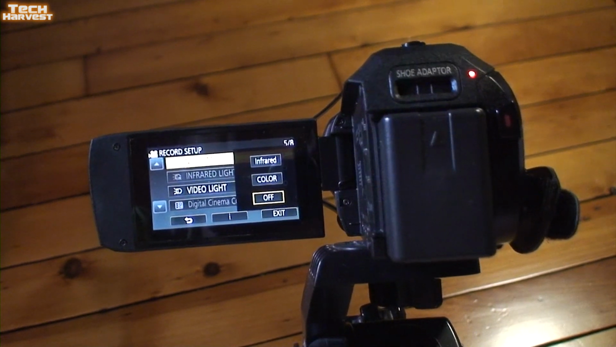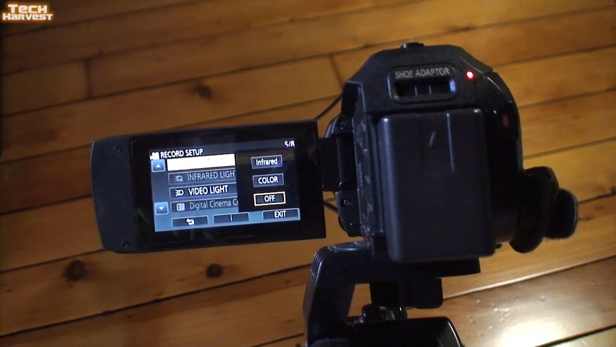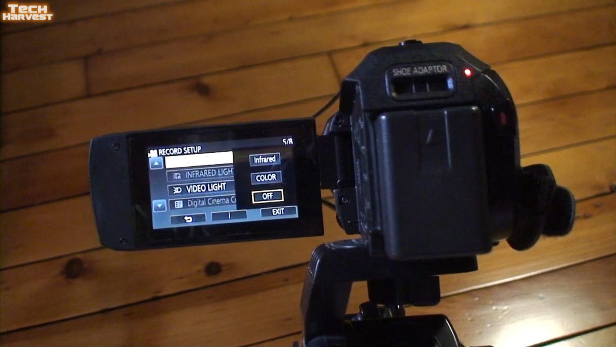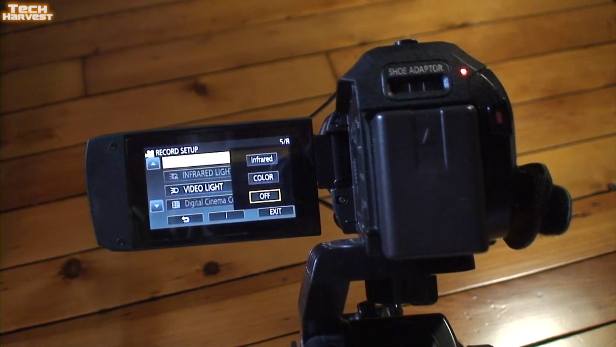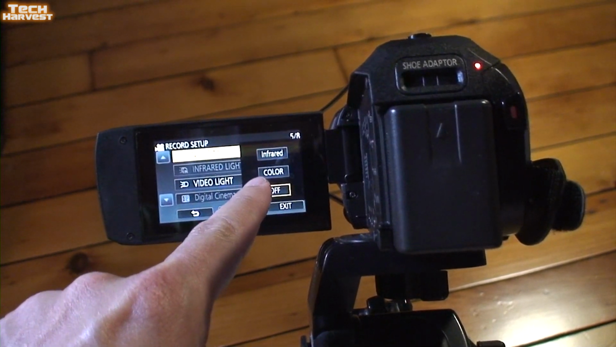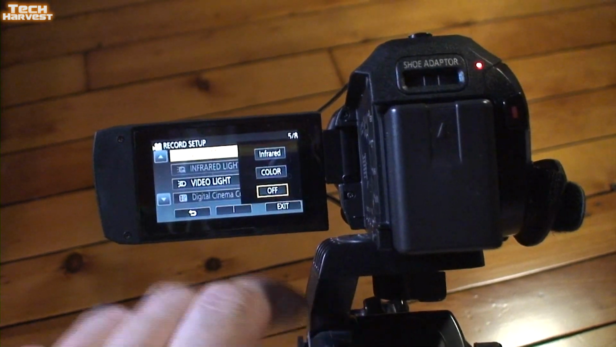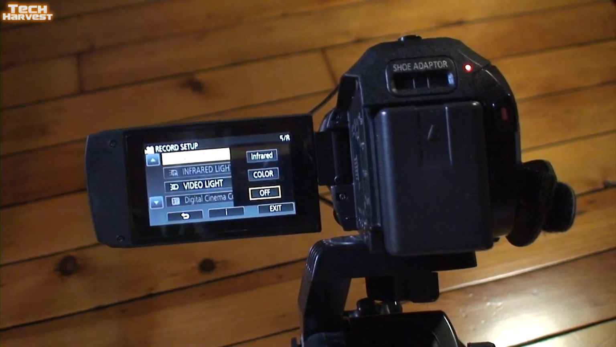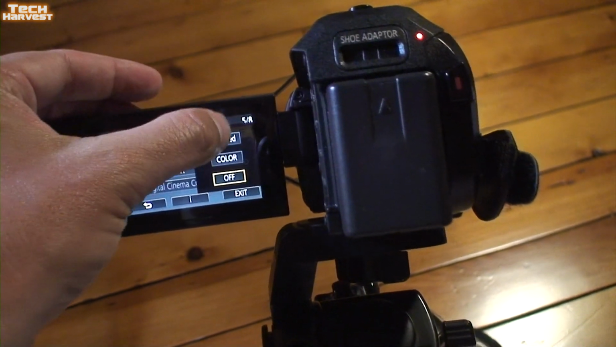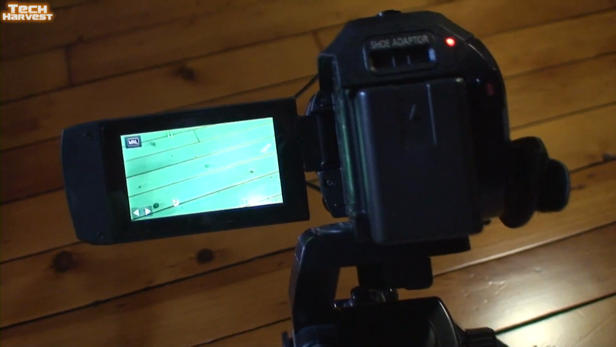Color is using the regular camera function, but just having a slower shutter speed so that it actually takes in as much light as possible. I'm not really going to do that in this video because I'm just going to do, like I said, the infrared, because I found that if you're going to use the color mode, you should have it on a tripod and not move it at all, because if you do move it, the end result video is not going to be that watchable. If you want to put it in night mode, you have to select infrared. There you go. Hit exit, and we're in business.